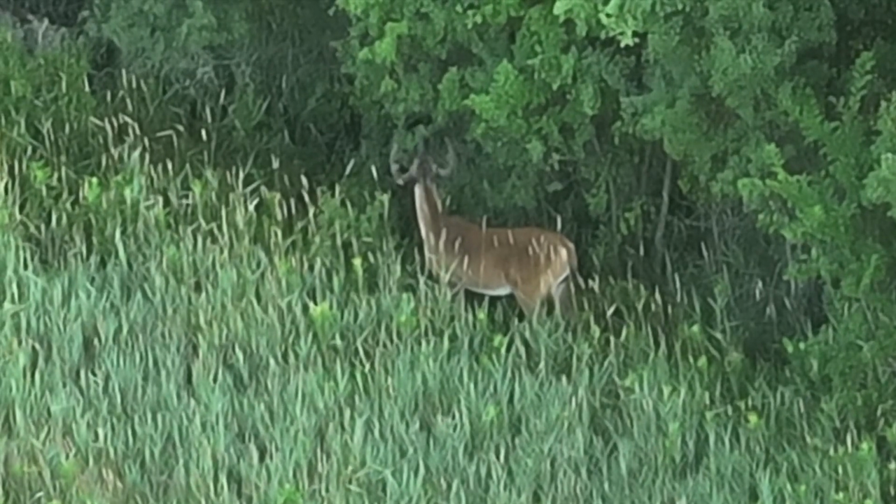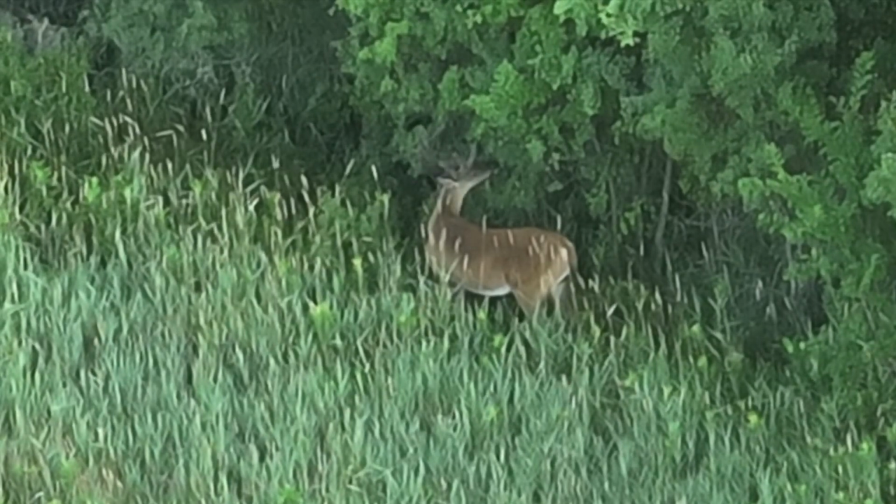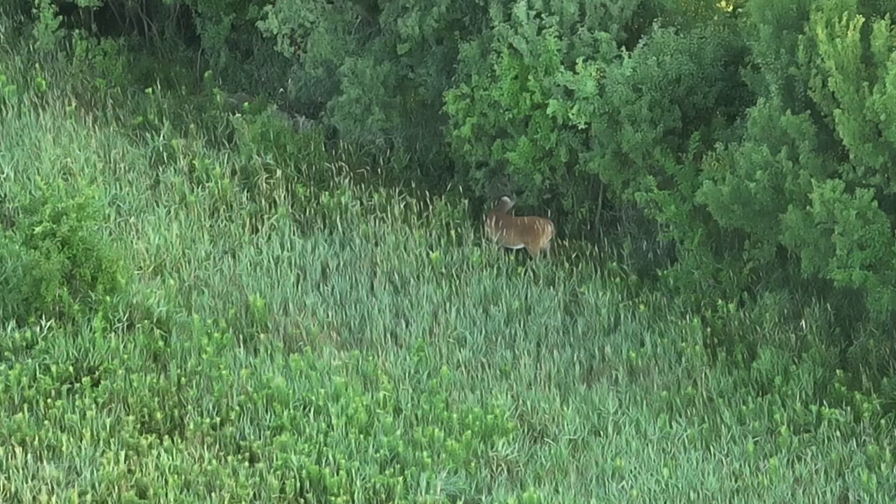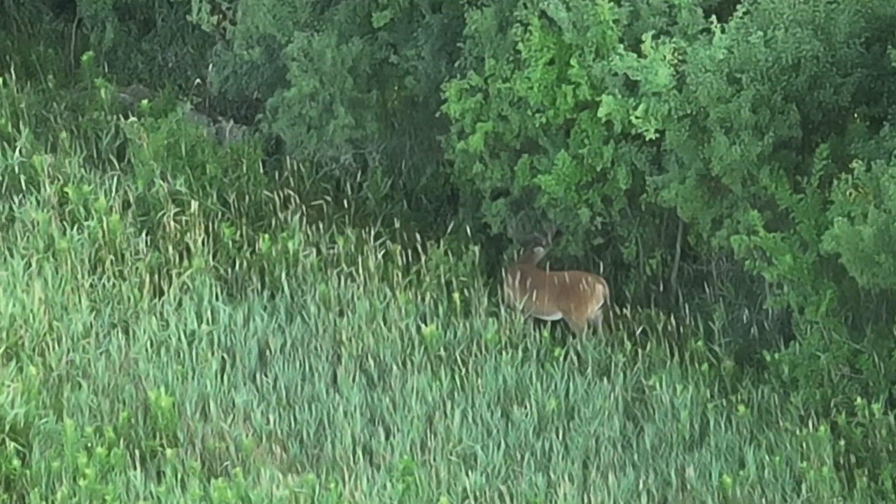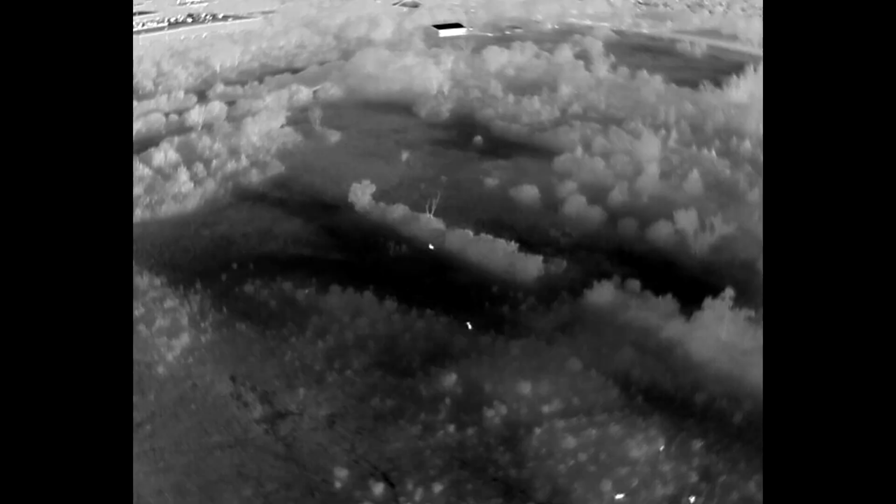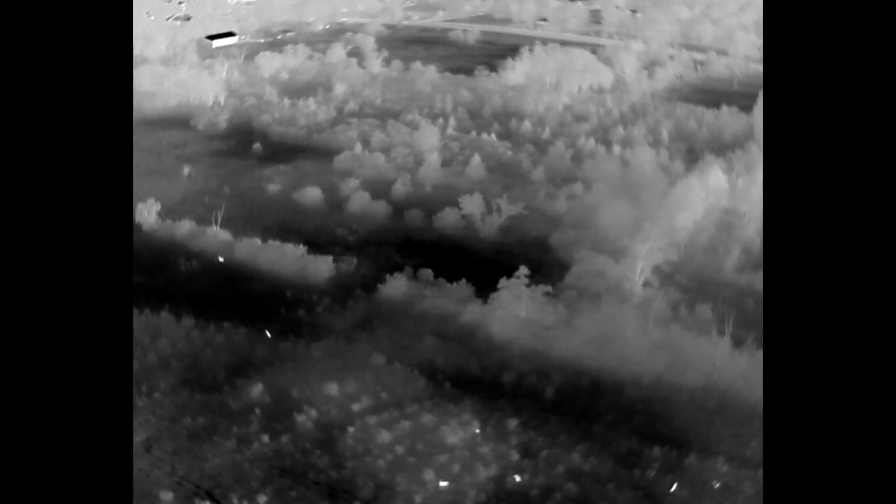I would think this would be genetically one of the larger racks in this group. It may mean that it's one of the older deer, so a 3-year-old, maybe a 4-year-old, not sure, but definitely a different rack size.